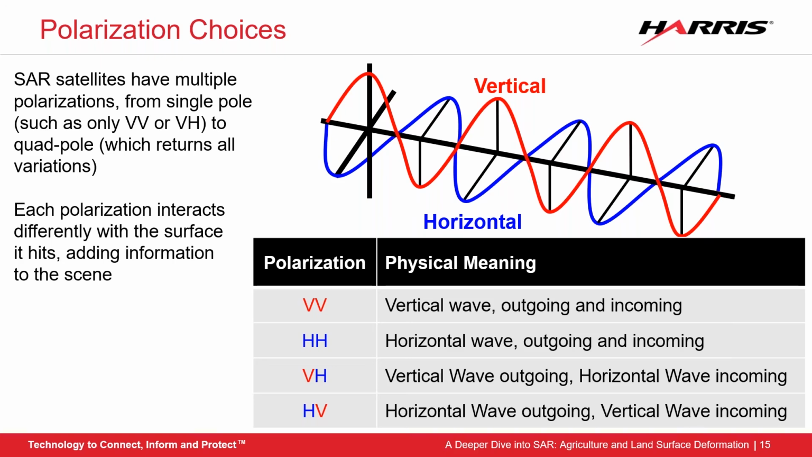When the polarization is VV or HH, it is called copolarized, and when it is VH or HV, it is cross-polarized. Different polarizations react differently to ground surface characteristics. So the more polarizations that you have, the more in-depth an analysis you can go.